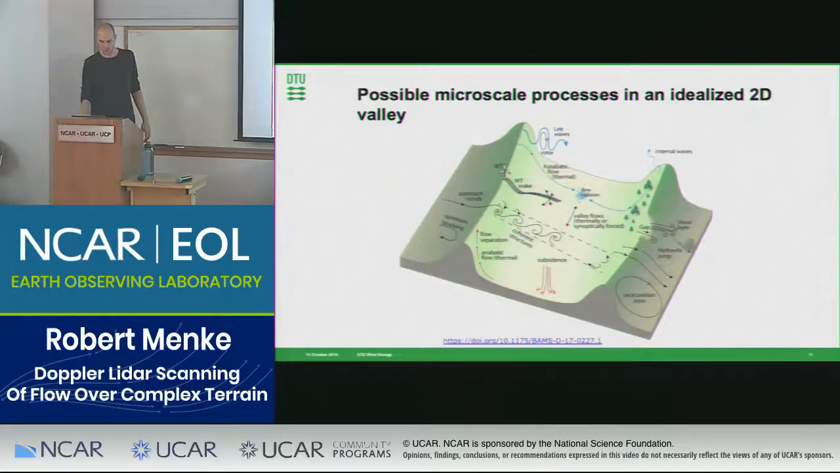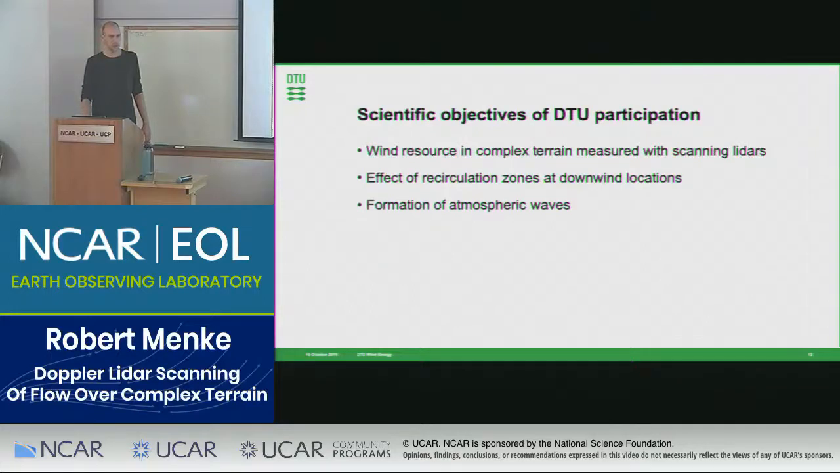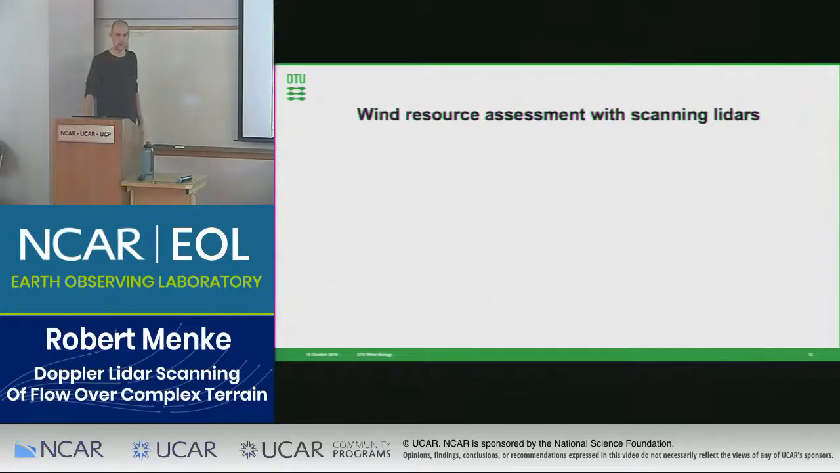And from the DTU participation, we mainly focused on how we can characterize or measure wind resources for wind energy applications along the ridges, how recirculation zones that develop behind the ridges would affect possible downwind turbine locations, and on the formation of atmospheric waves, as you could see earlier. Today I will mainly focus on the first 2 points, starting with the wind resource estimation with scanning lidars.